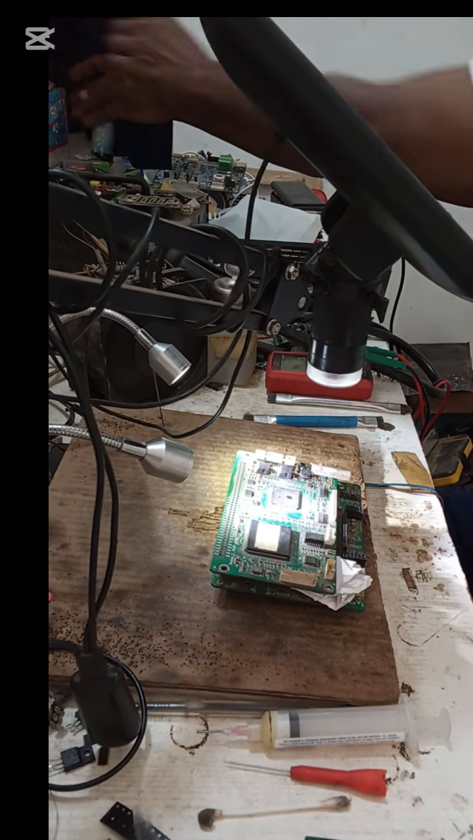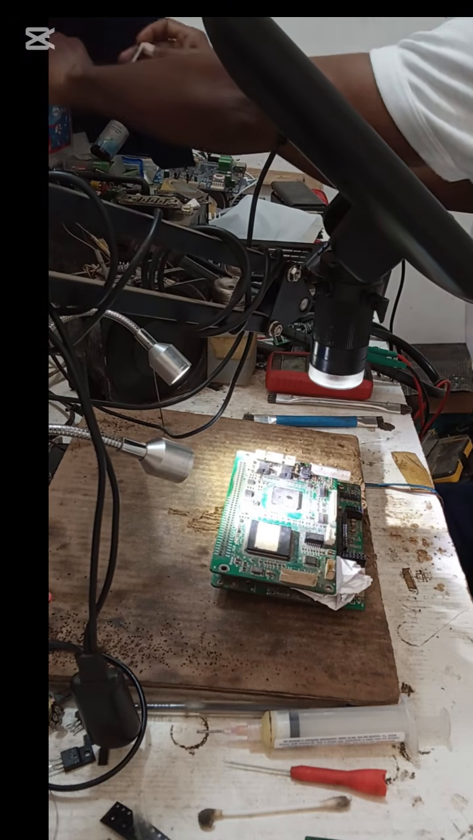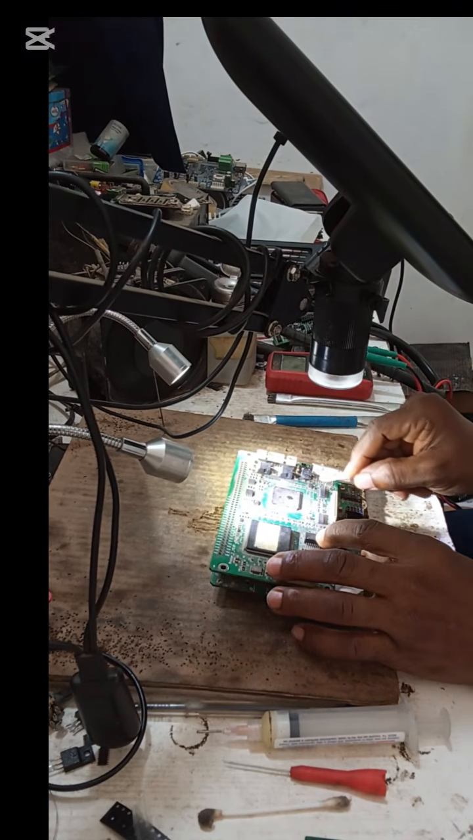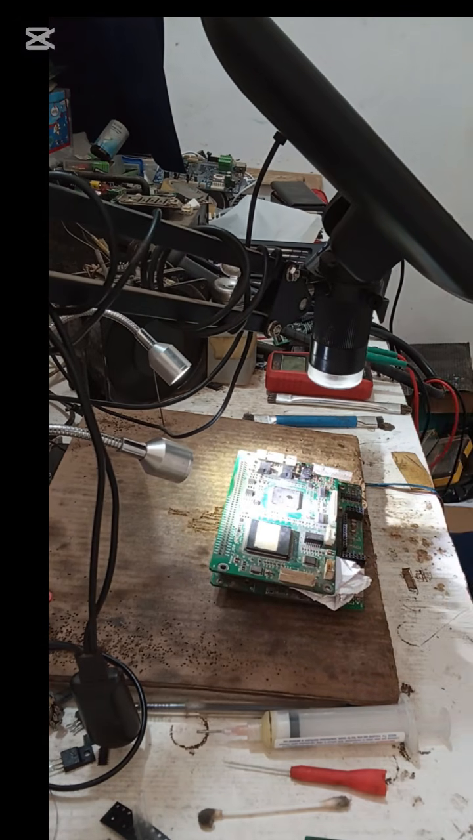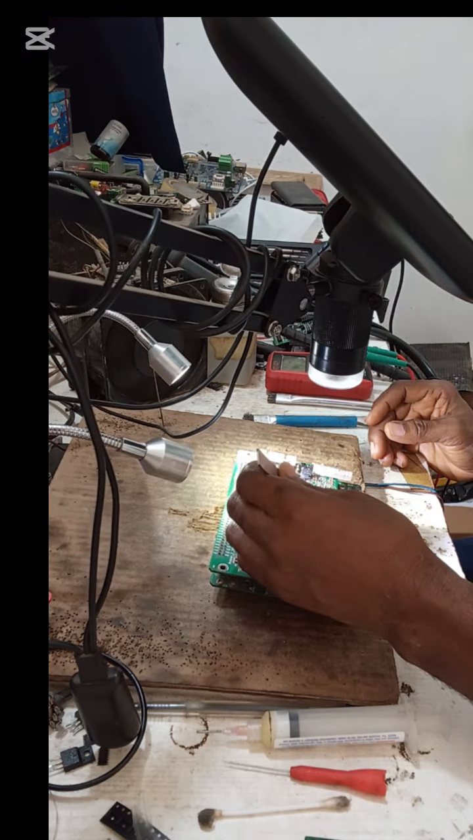That is it. Because if you are good in electronics, if you are good in repair, there is still some knowledge that may be lacking in your approach. You may still not be able to handle some work if you are not trained.